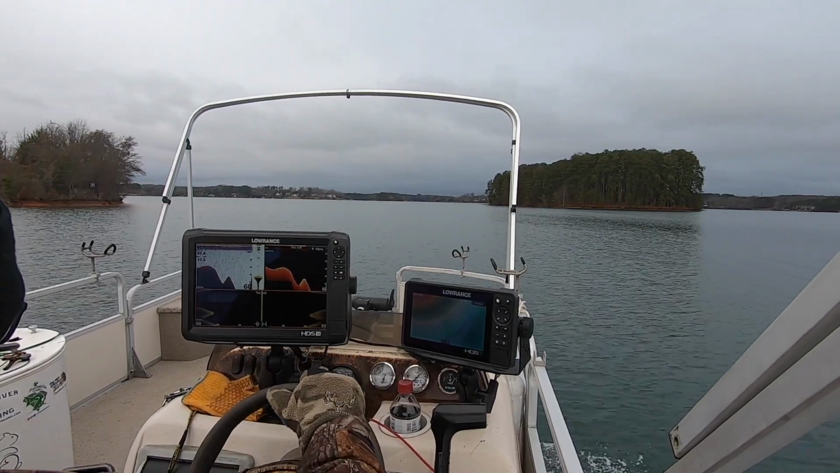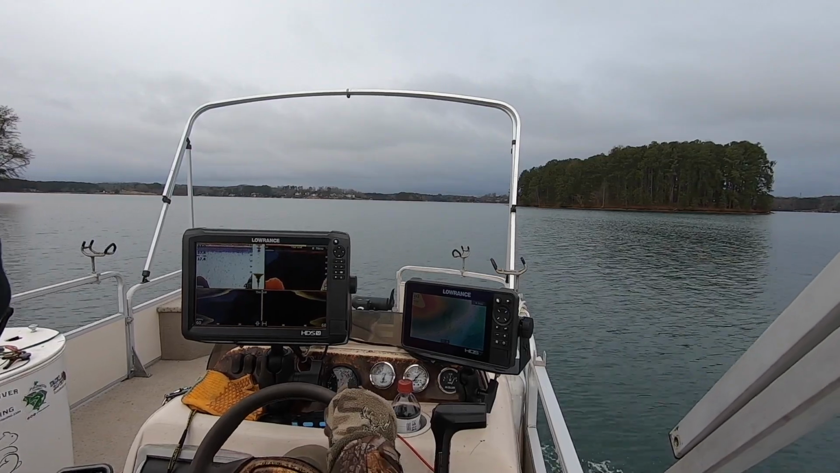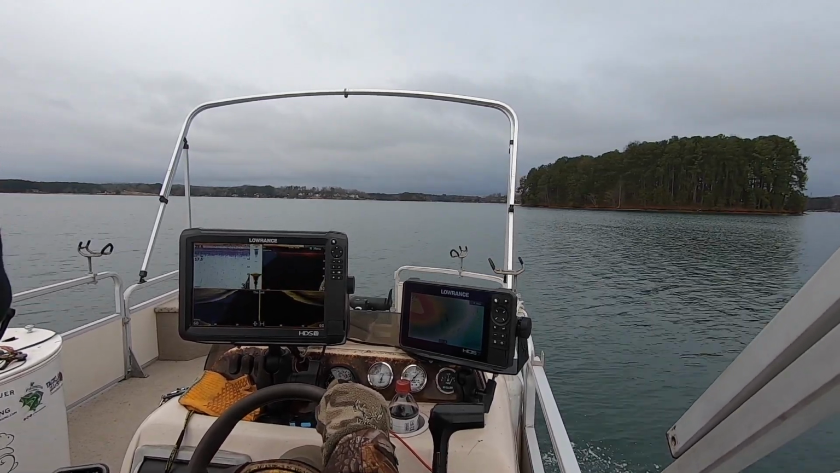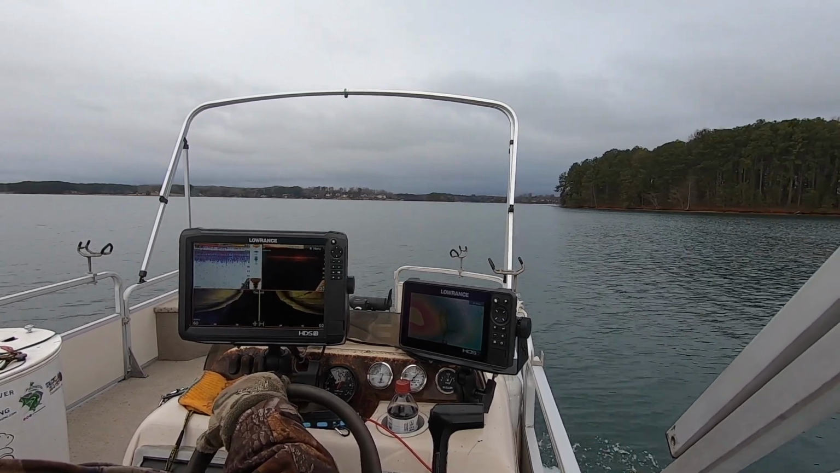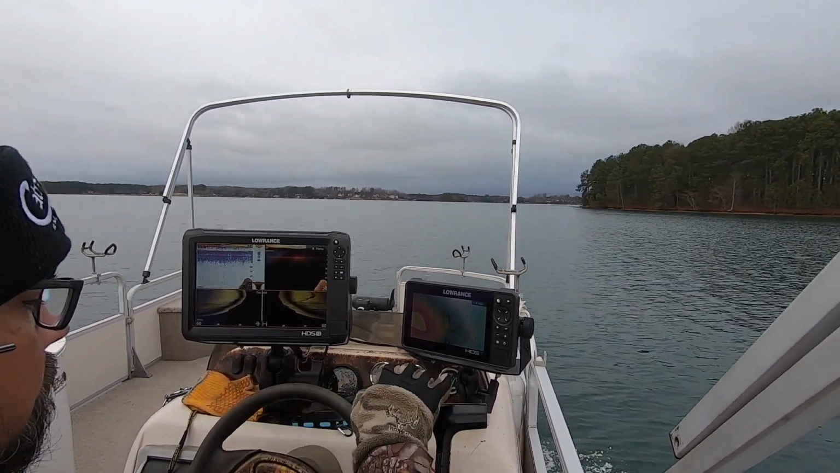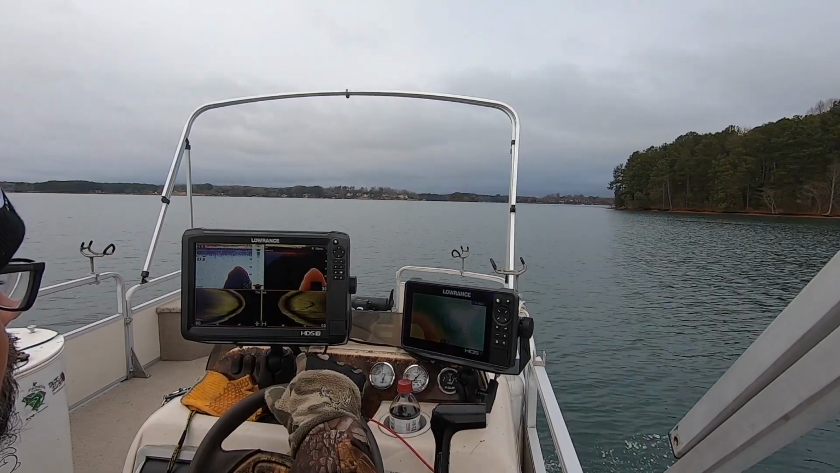Good morning, everybody. We're here on Kiwi. I've got some crappie there on a bridge piling. These fish are really hard to catch, especially in this clear water. It's cold. They're down from about 10 feet all the way down to about 30 feet. You can see them on a graph here in just a second.